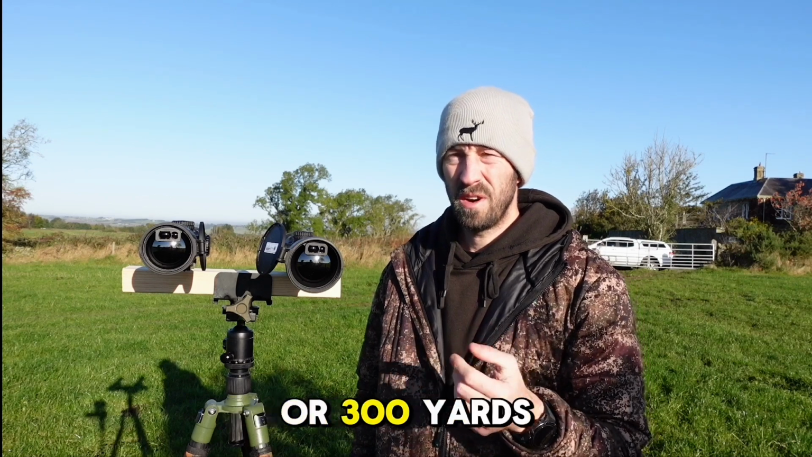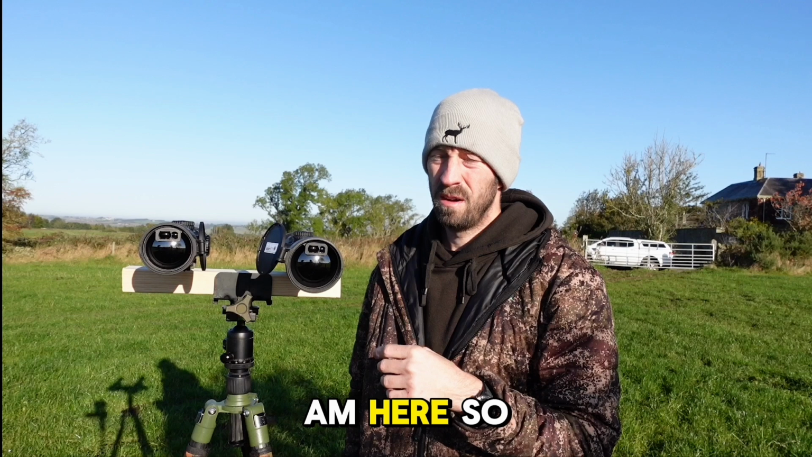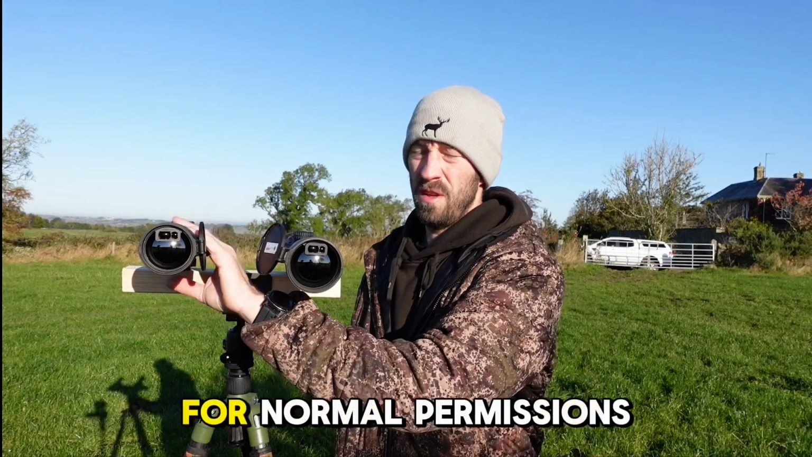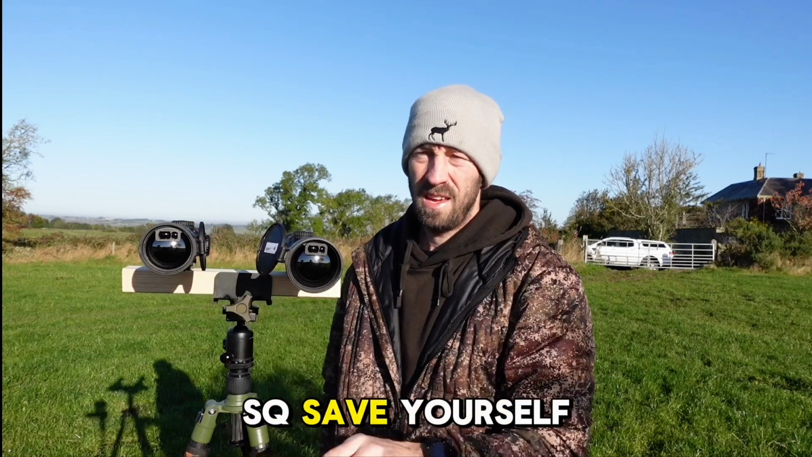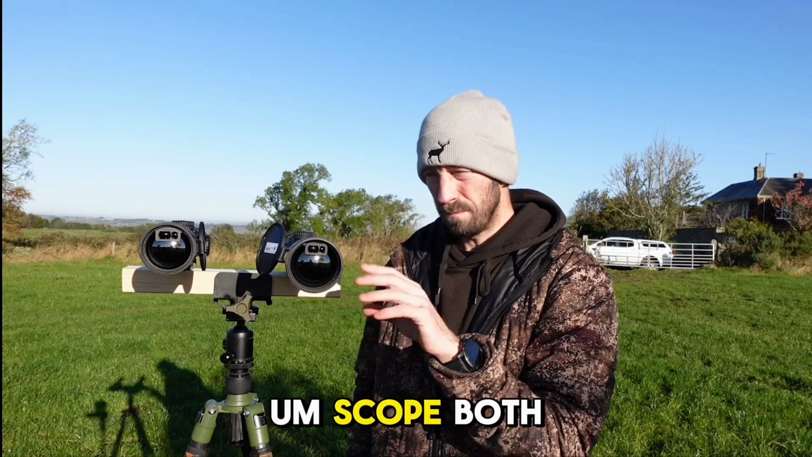range for distance, sort of 300 yards. Most people don't have big open ground like where I am here, so this would benefit me. Your average person for normal permission, sort of 300-400 yards. The SX, save yourself some pennies, still get a great performing scope.